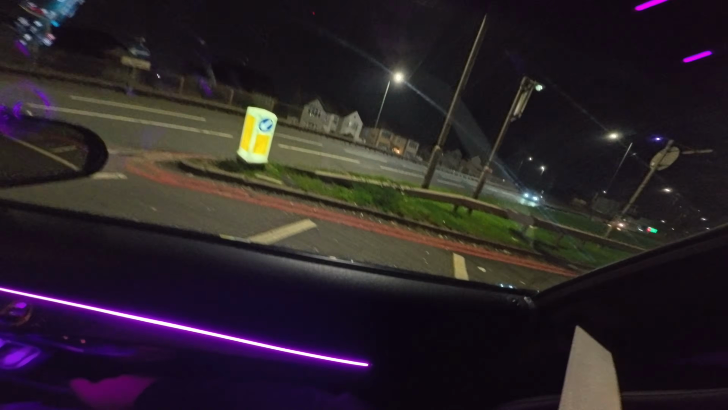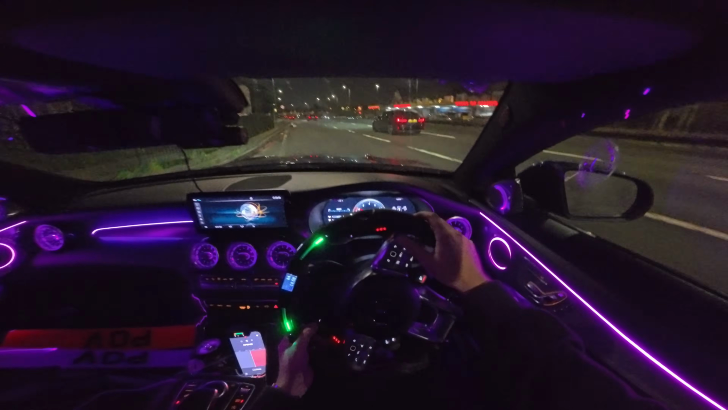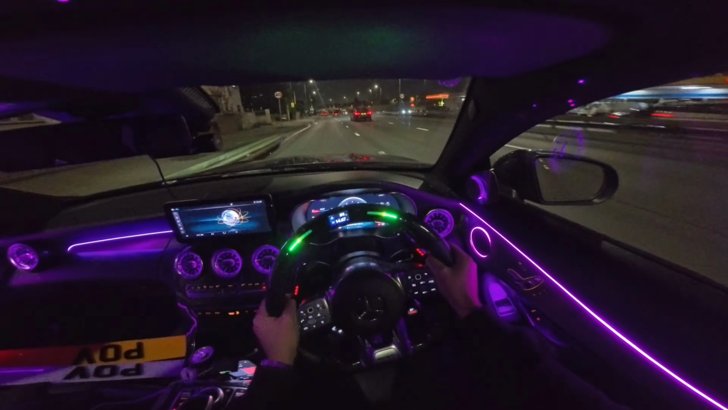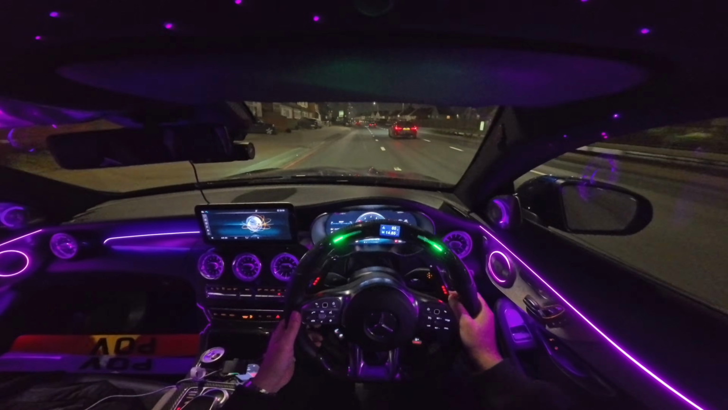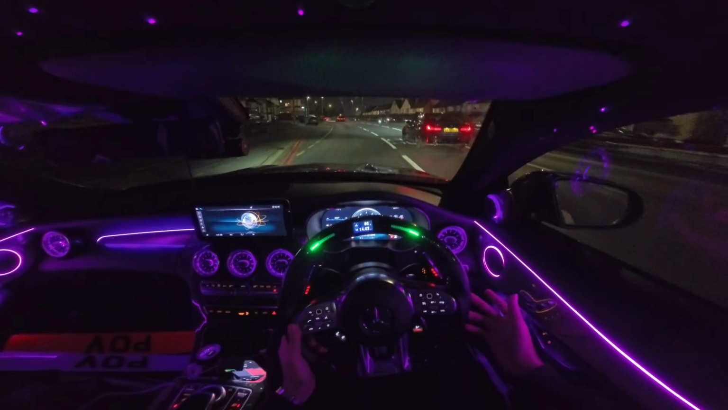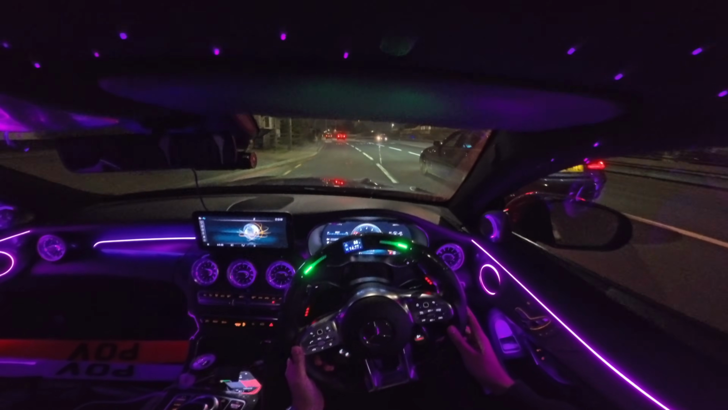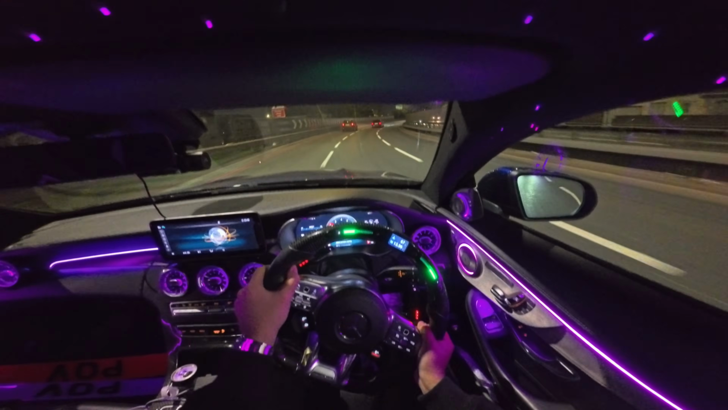Very jerky. I don't know if you guys can tell. Oh my god, the blind spots in this car. It's no joke. I don't know if you can tell that the car slipped a little bit. That wasn't even 30% acceleration, which is crazy. It wasn't even 30% and the car's already trying to slip on me.